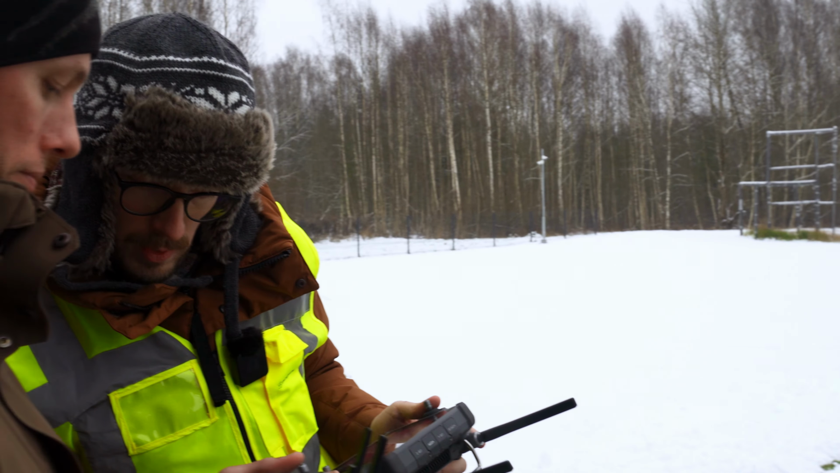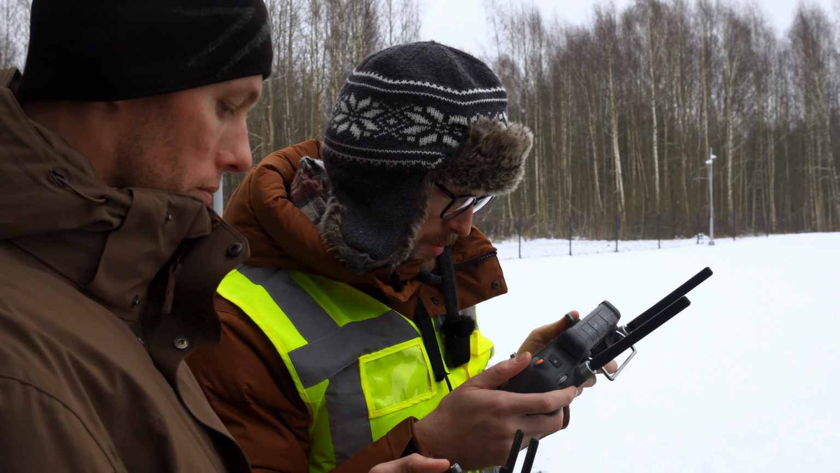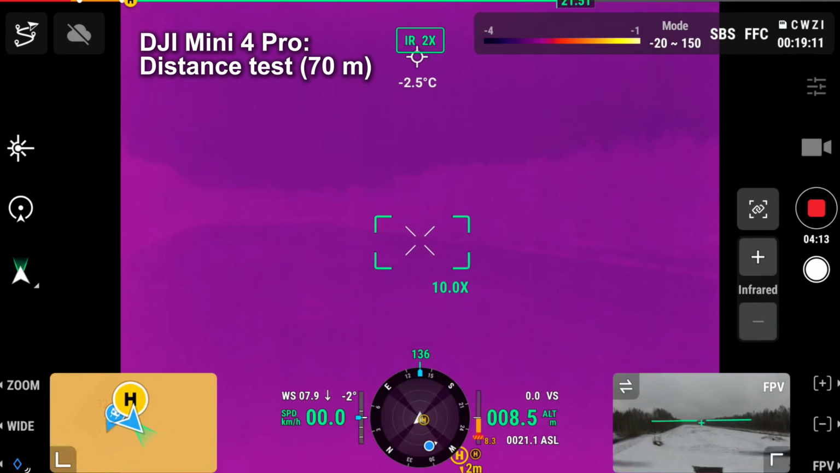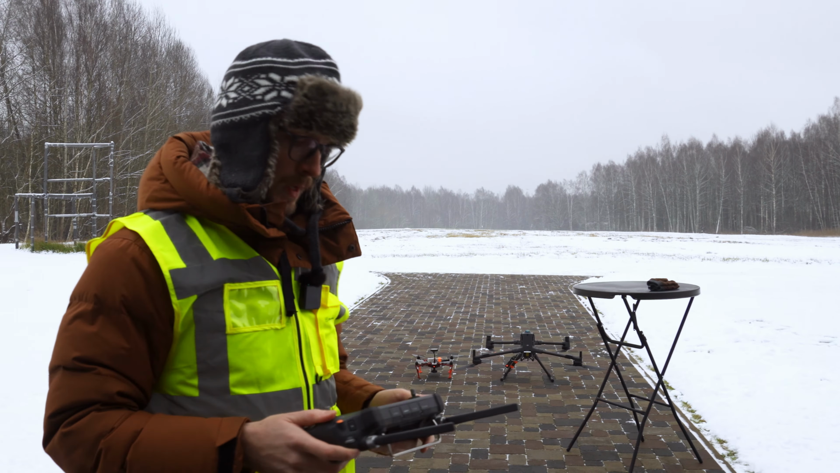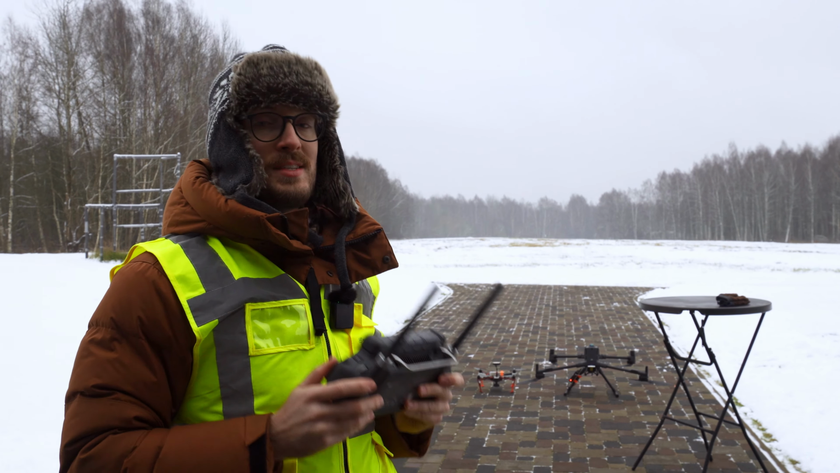So now let's try going a bit further again. Let's do, let's say, 70 meters. Okay, there's a faint glow still from it. So now I would say I still see it. And now it's gone. So now the distance is, okay, it's 70 meters. So for the Mini 4 Pro drone, we can say that at approximately 70 meters, that's when we no longer see this drone. So now let's fly everything back, and now let's try the next drones.